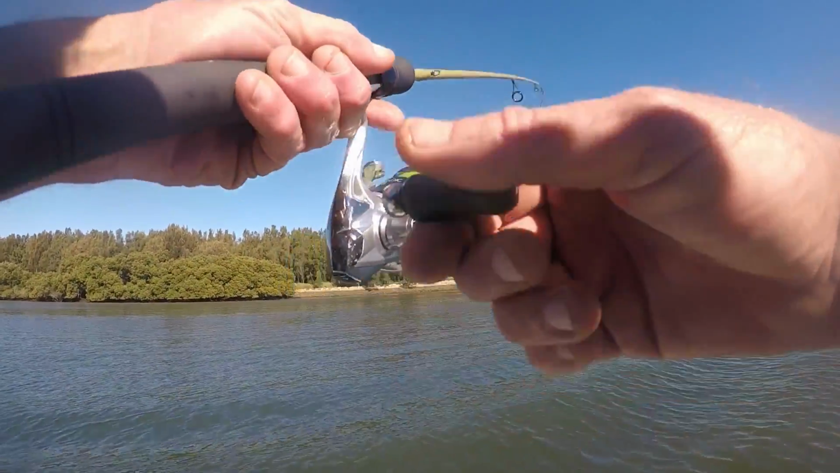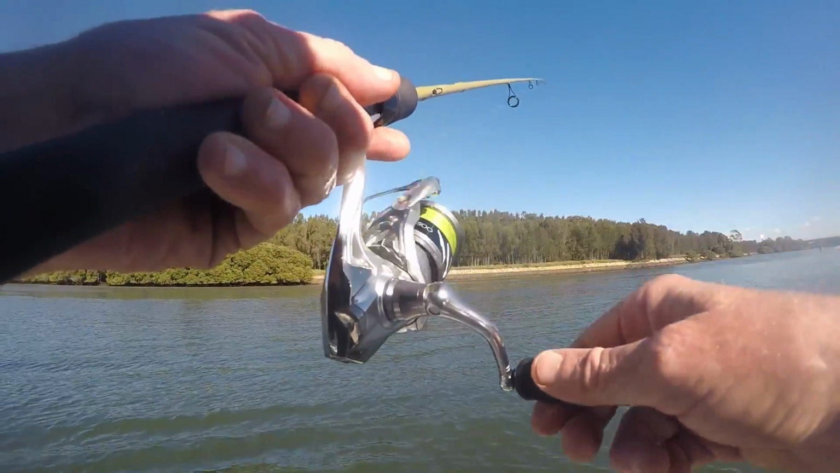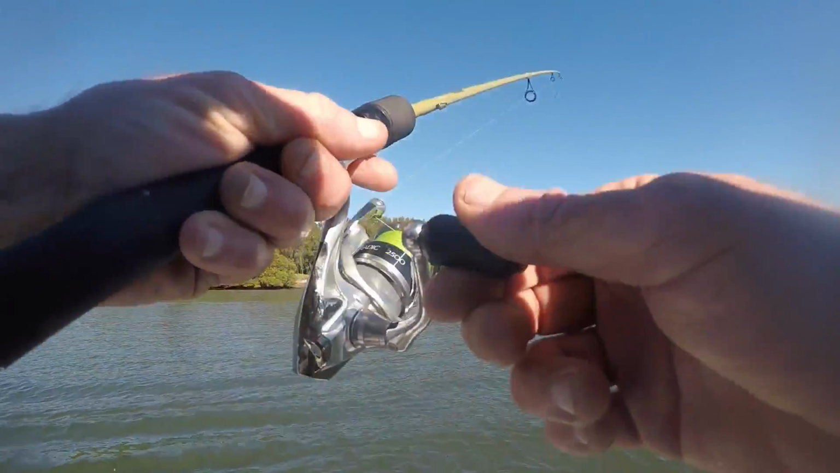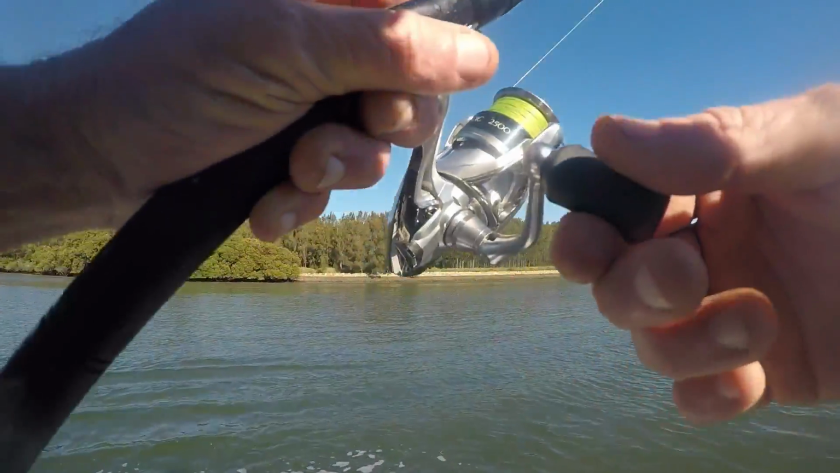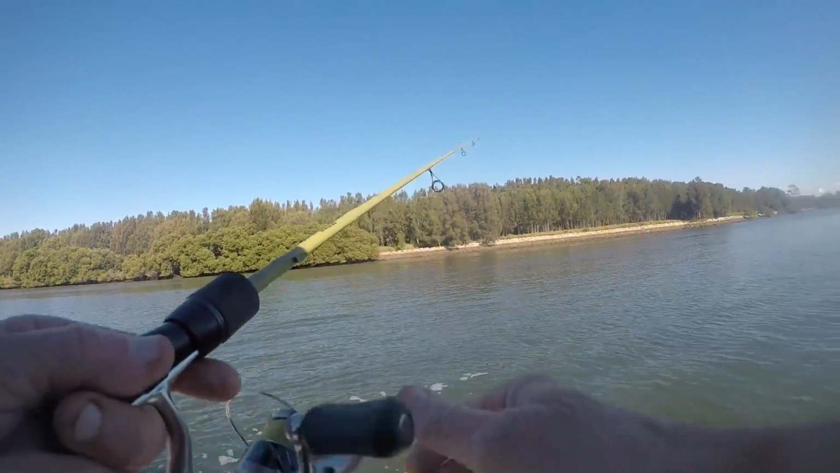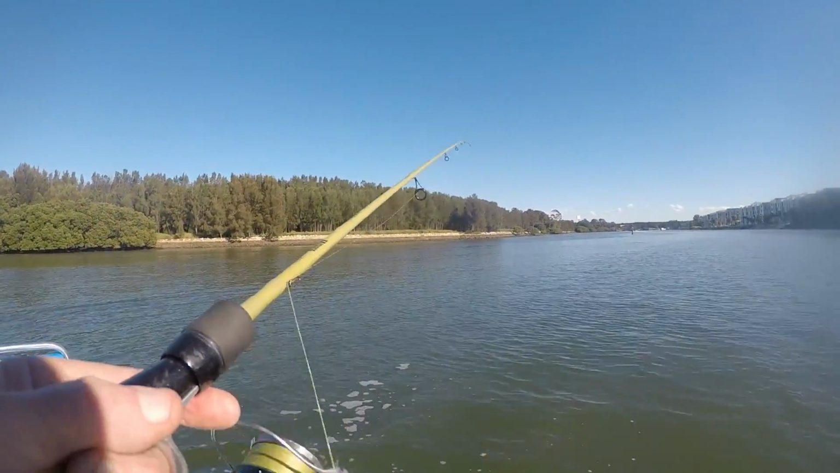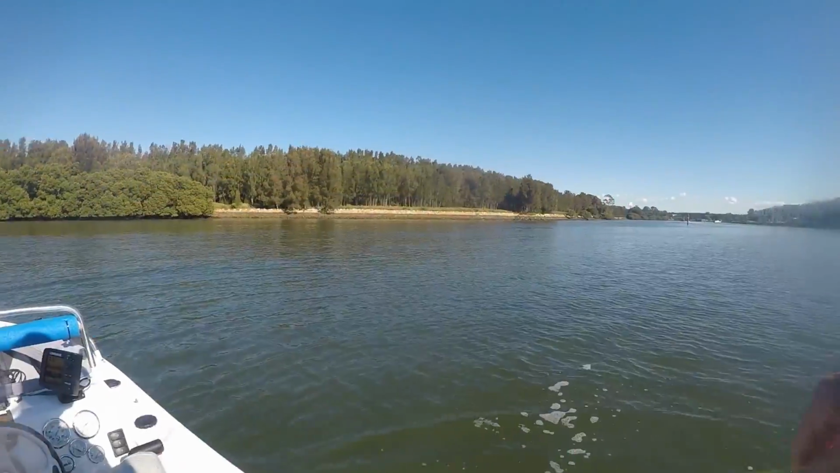Oh, that hit on the drop. Yeah, he split me. If this was a really big school of bream, I'd be inclined to put the anchor down quickly, hit an area and then roll down a bit more.